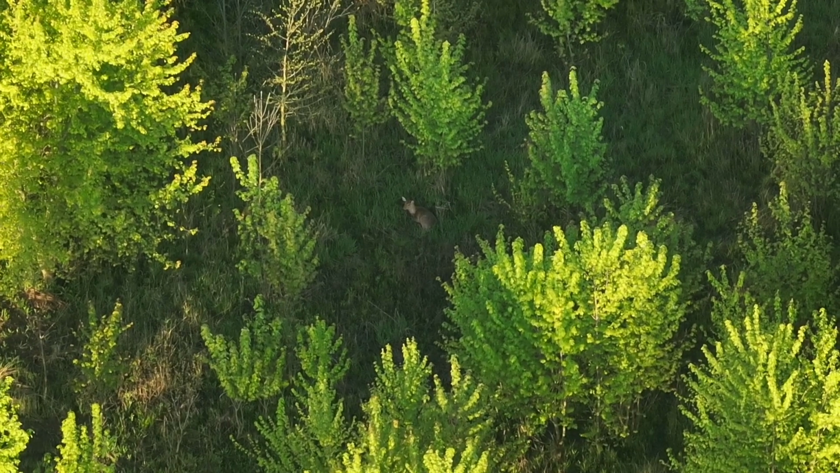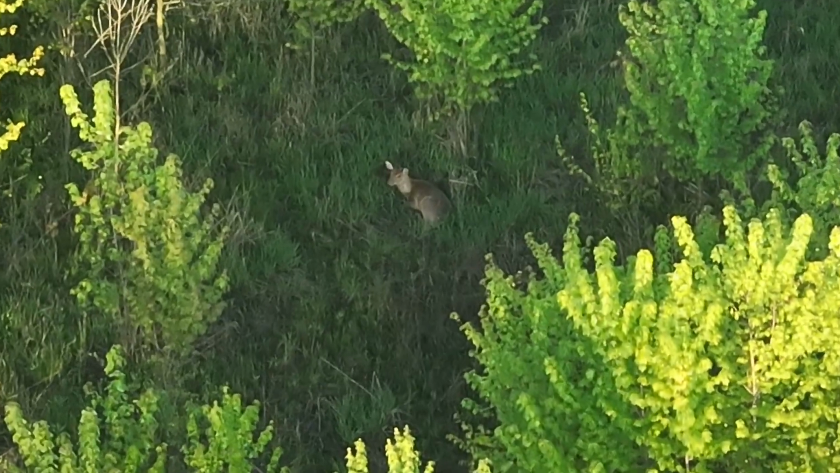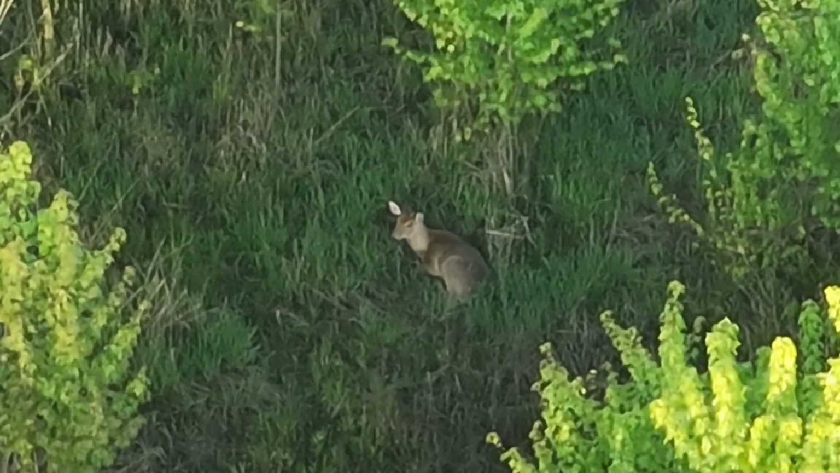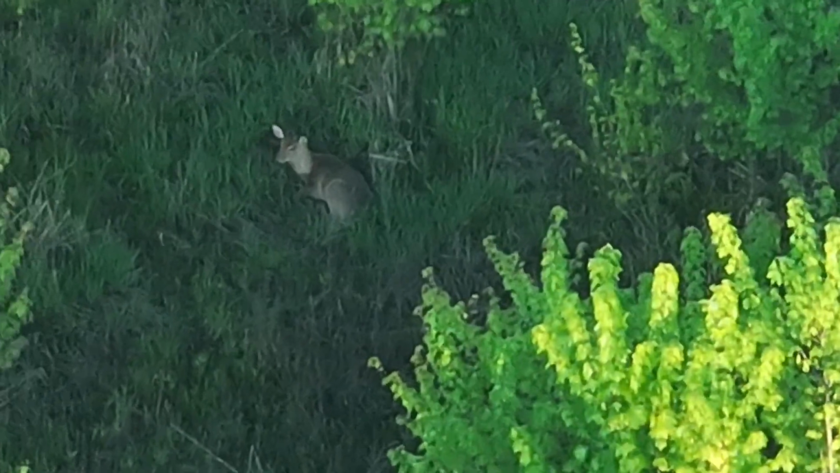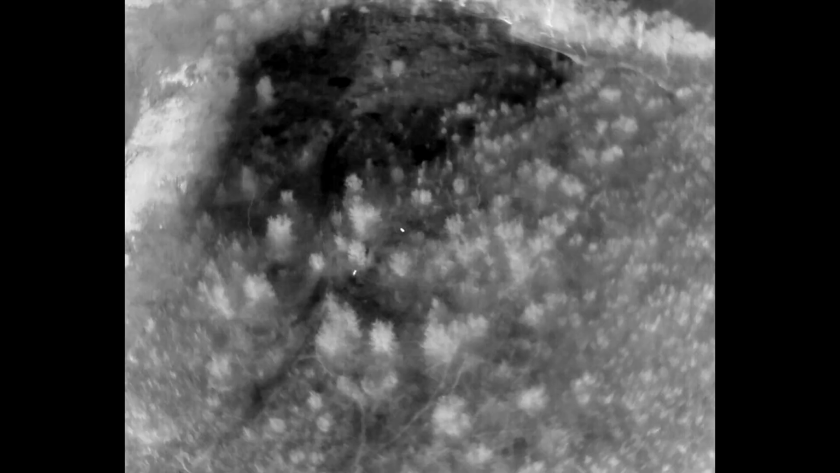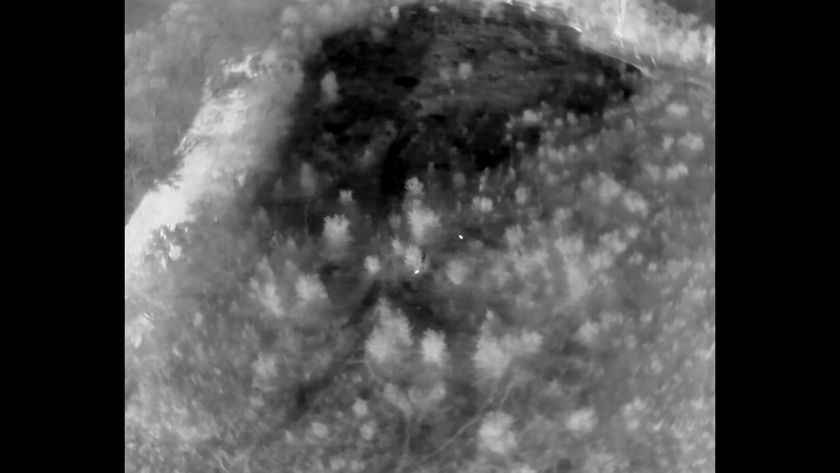It looks like now they've moved to maybe the shade, and they're relaxing. So I think it's a total of, I think I have 8. It looks like a mature doe laying down in this particular morning, and that's pretty fun. Flying. That's what I kind of wanted to say. It was a good morning to fly.